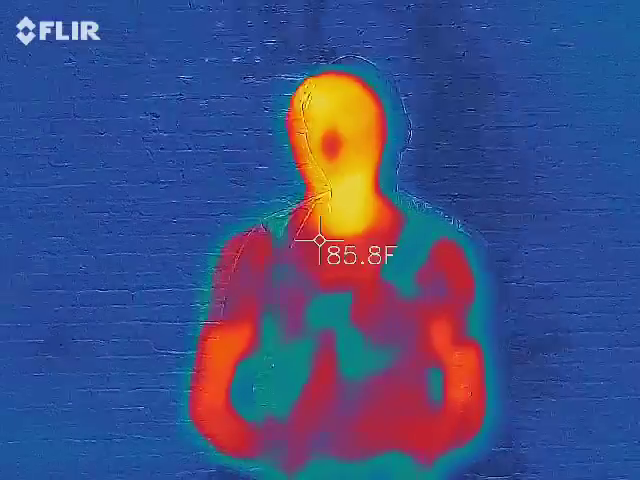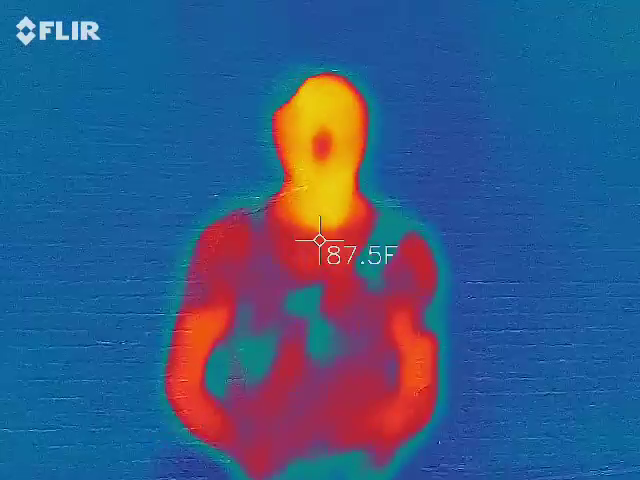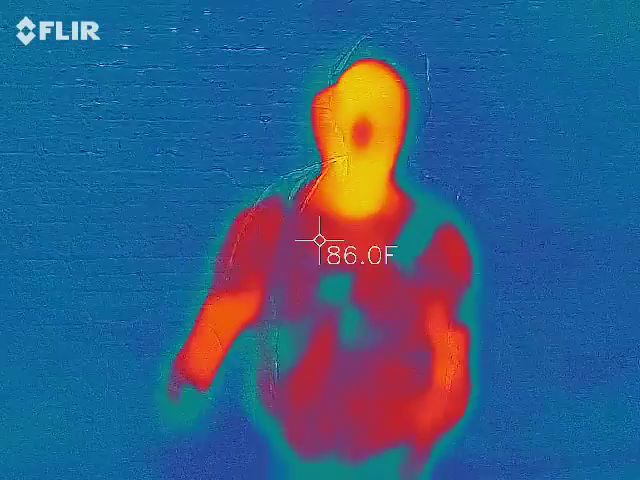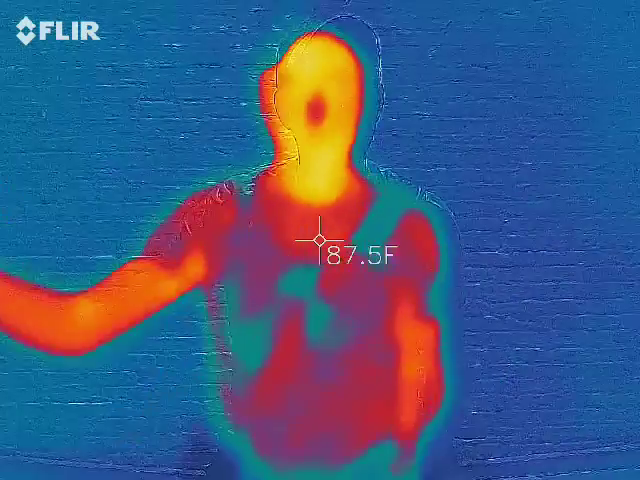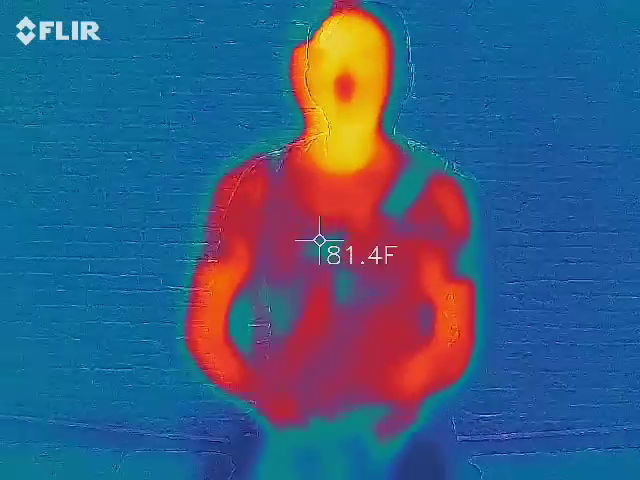Another great reason why I start people here with this camera is that you have a ton of different types of material. Metal, asphalt, brick, foliage, you have a wood fence over there. You literally have probably 5 to 7 different elements here. You're going to learn a lot about thermodynamics.